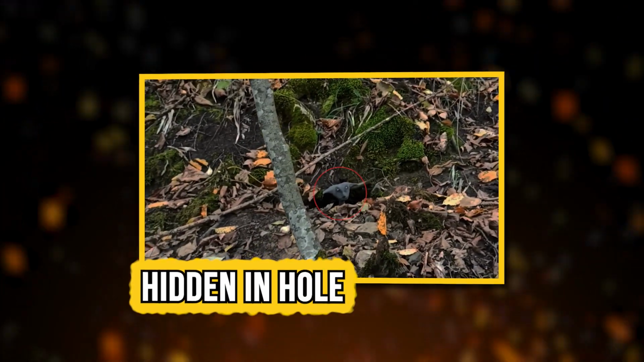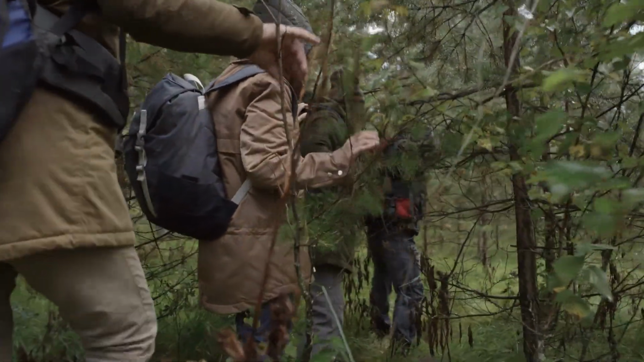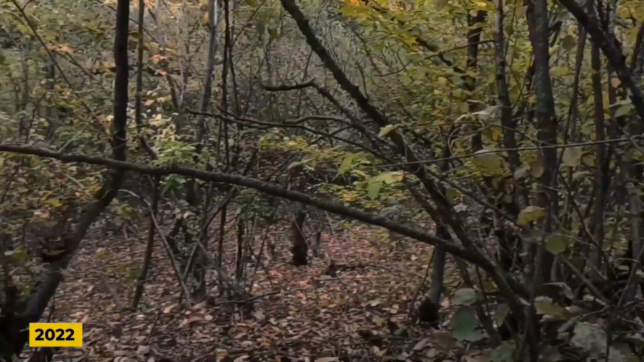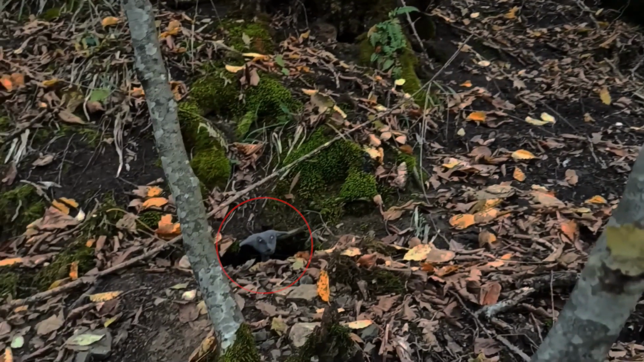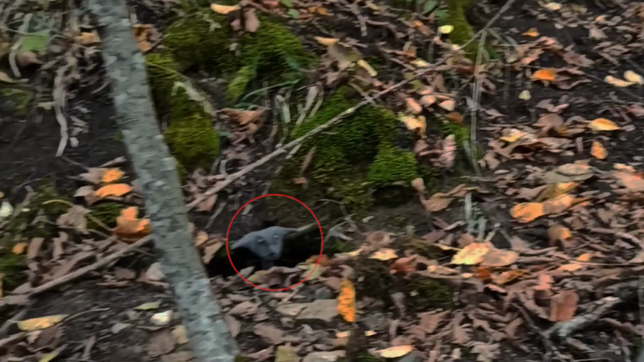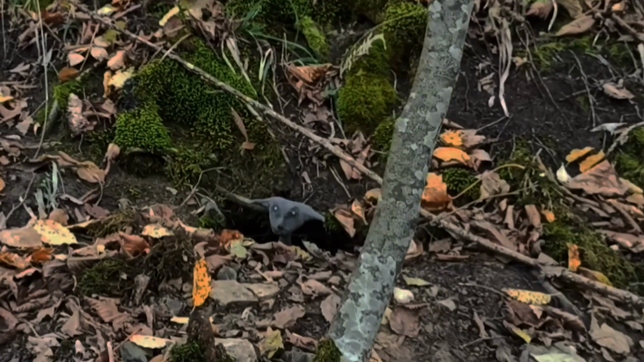Hidden in hole. A group of hunters ventured into the forest, eager to document their journey in 2022. As they moved deeper into the woods, they captured footage of their surroundings. Initially, everything seemed normal, but upon reviewing the video later, they noticed something unsettling. Hiding in a hole was a strange cryptid, small in size with gray skin and full white eyes. Its ears resembled horns that added to its otherworldly appearance. The creature seemed to vanish the moment they looked directly at it.